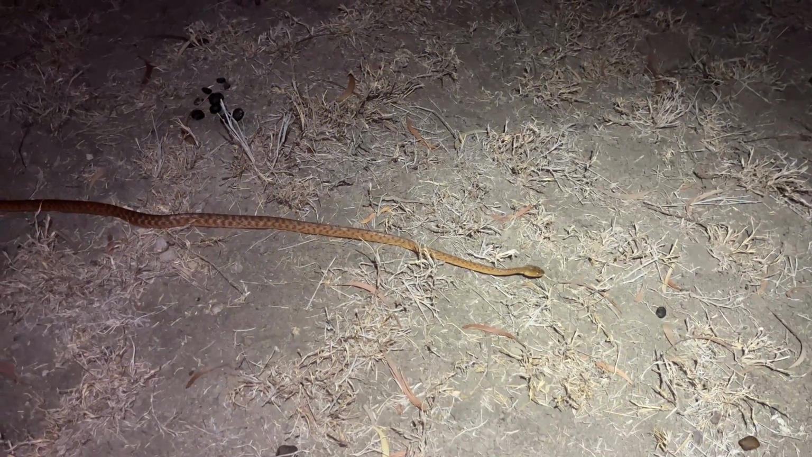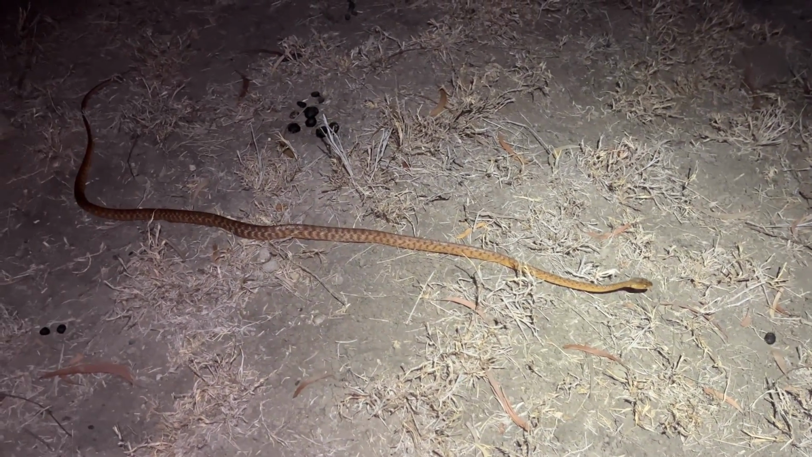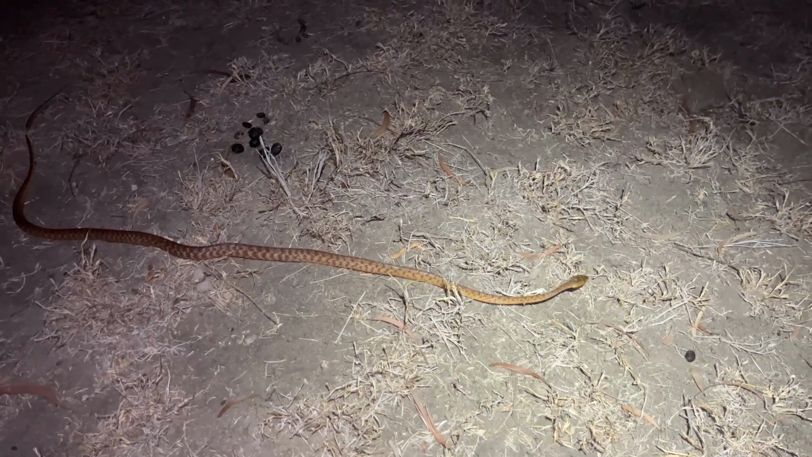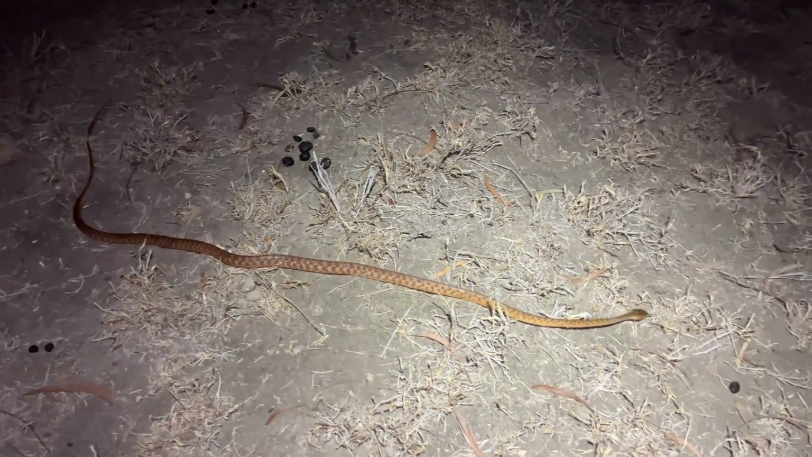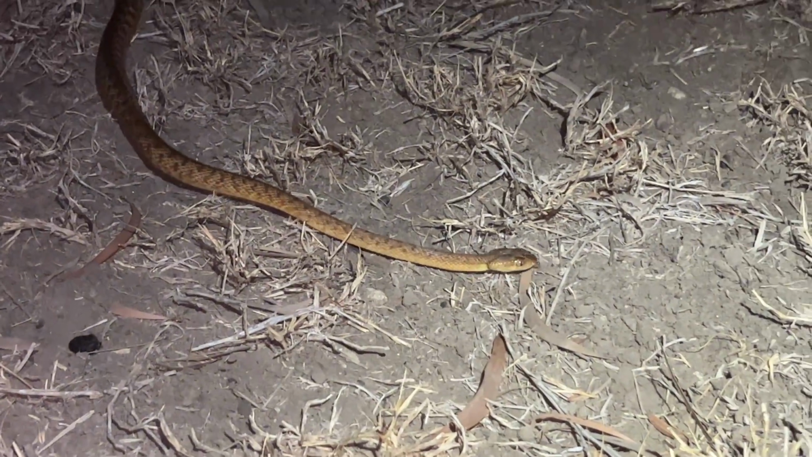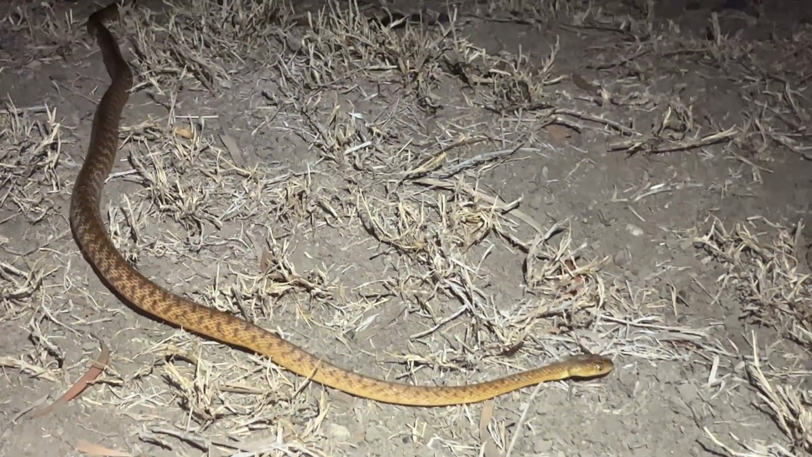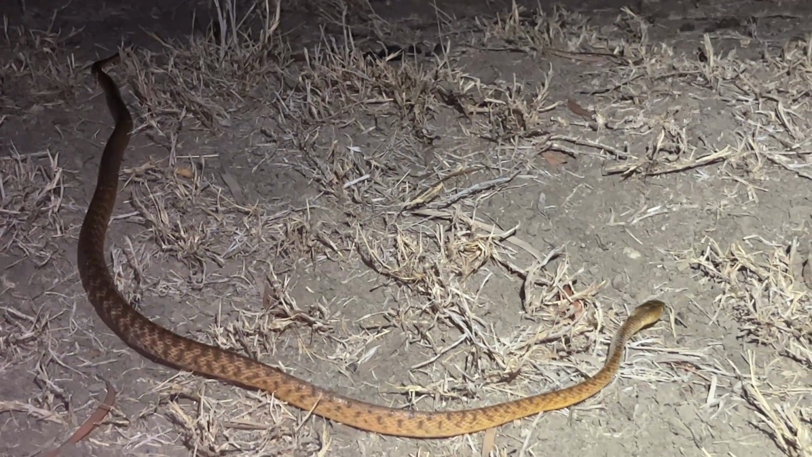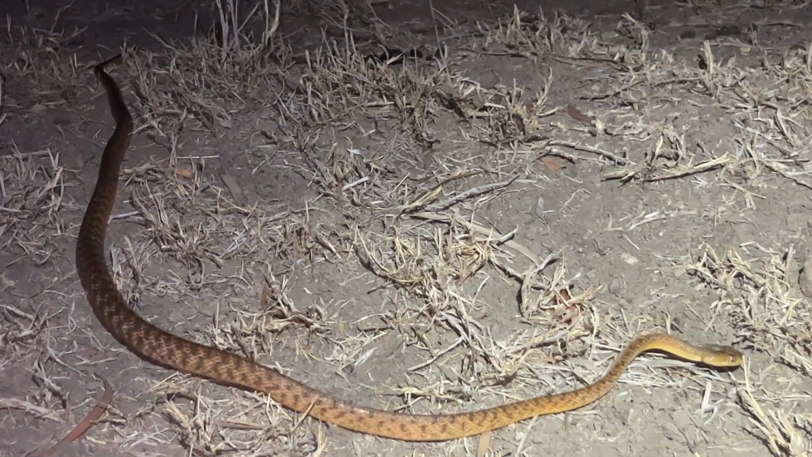It's the biggest night tiger I've ever seen, sometimes known as a brown tree snake. They are venomous, but they're only rear-fanged, so they can't really bite you unless you're sticking your finger right into their mouth. But they eat a fair few mice and things like that.